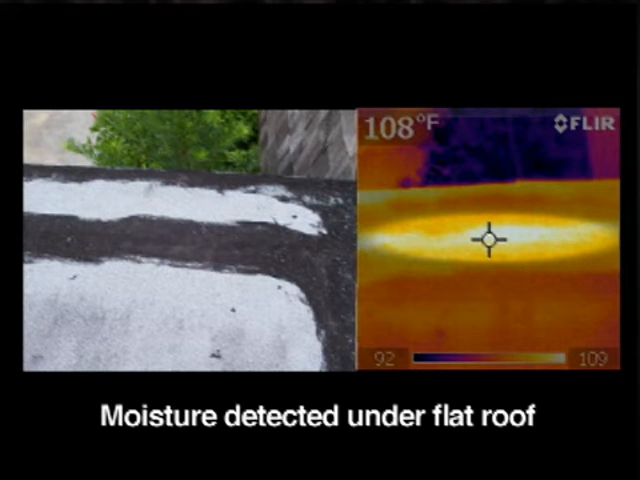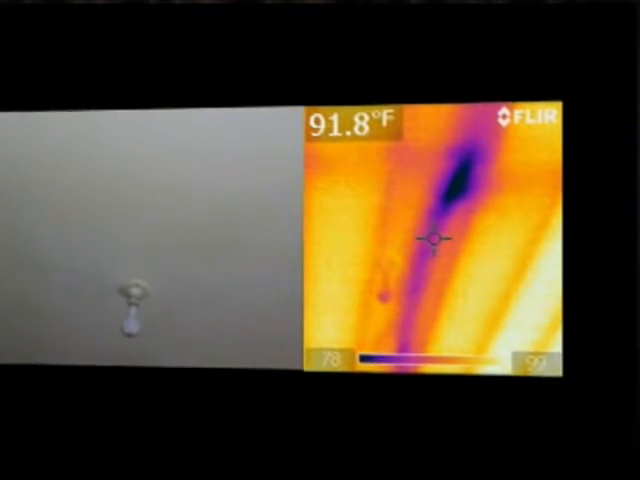With the thermal imaging camera and the right environments, the right variables, they were able to capture this image of the water getting hot because of the hot sunshine. As the sun went down, the roofing materials on the surface of the flat roof began to cool off, but the water underneath stayed hot, and the infrared camera was able to make a clear and distinct photograph of that. So again, without destroying any of the roofing material, the moisture that was underneath was detected, and the location could now be repaired without just randomly going across the roof and tearing up the materials, not knowing exactly where to look. Look on the next set of photographs.